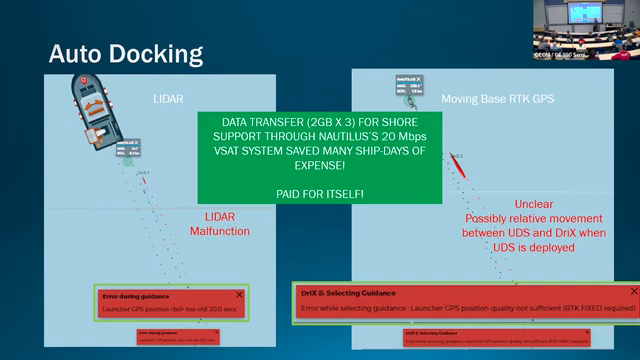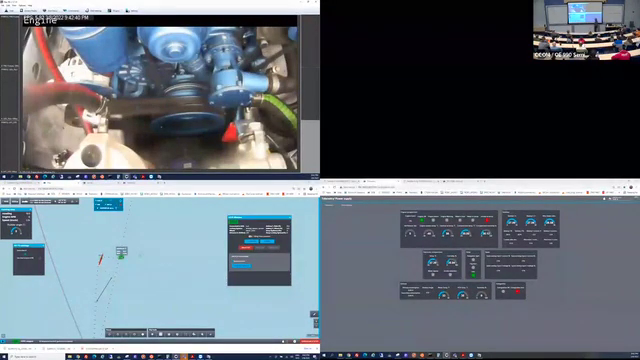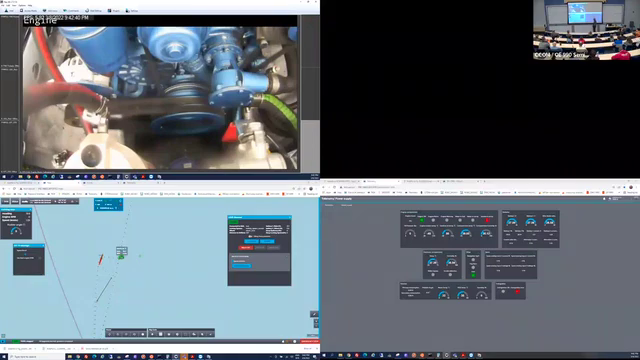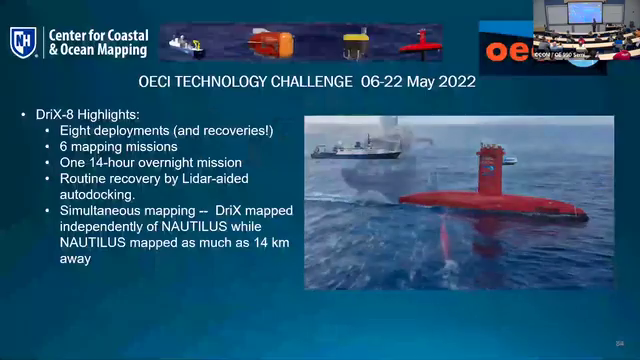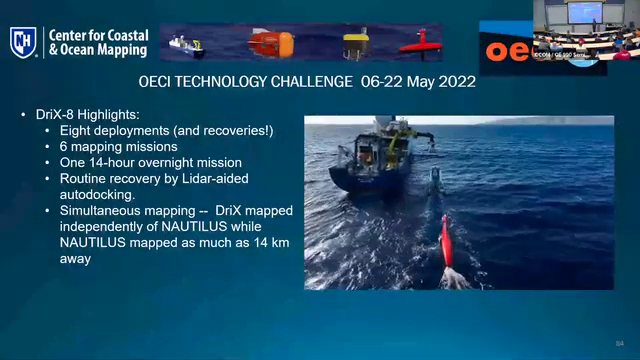That's my soapbox. But we had a big mishap where the oil filter vibrated loose on the engine, and we basically pumped all of our engine oil into the bilge, which is something you do not want to do. This is not good for an engine. And that was exciting, and that was our first time under duress, having to bring the DRIX back aboard when it wasn't under power, at least on this go.